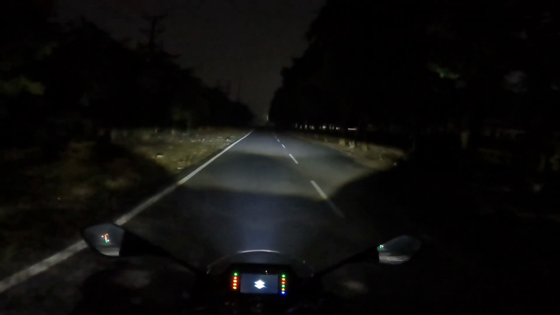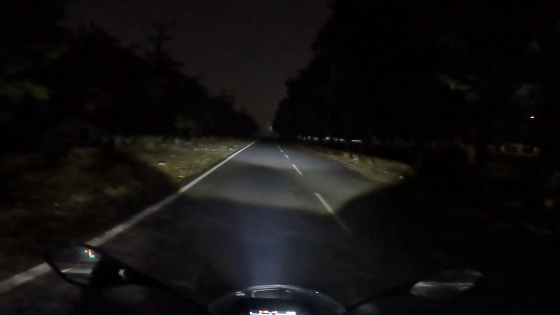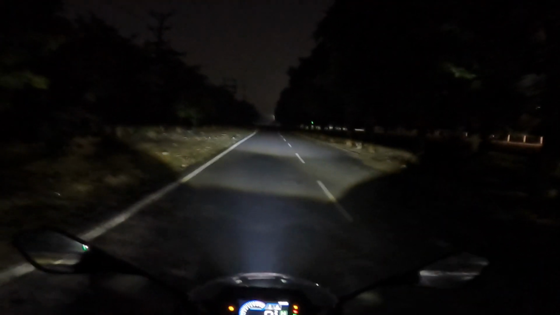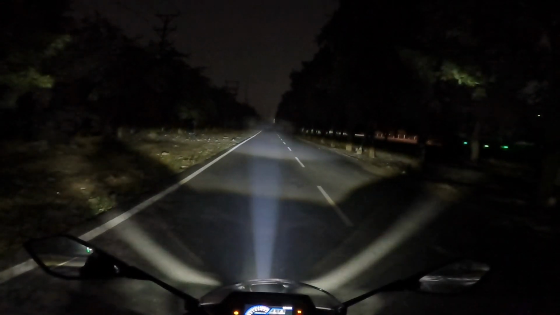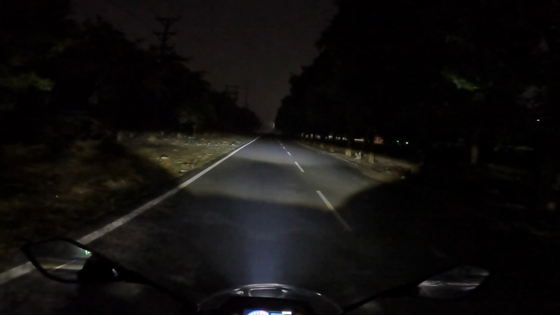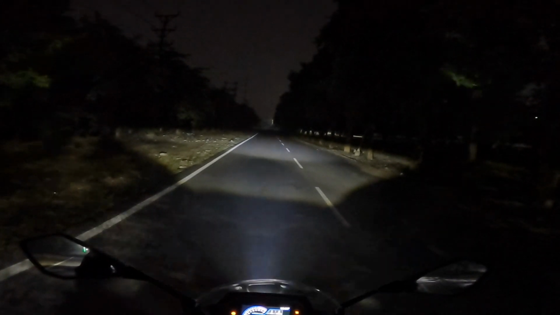Alright, so this is how the road looks, and quickly, so that's the low beam. See how high the high beam is. I hope you're able to see this. Okay, it's falling on the trees.